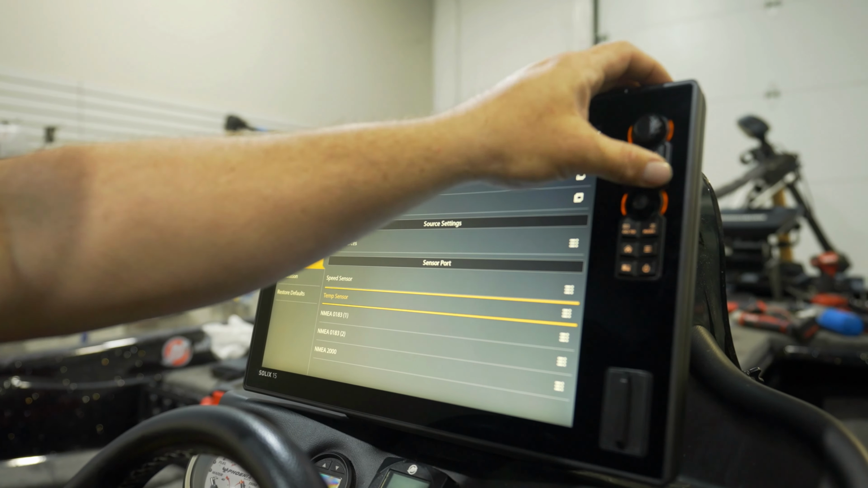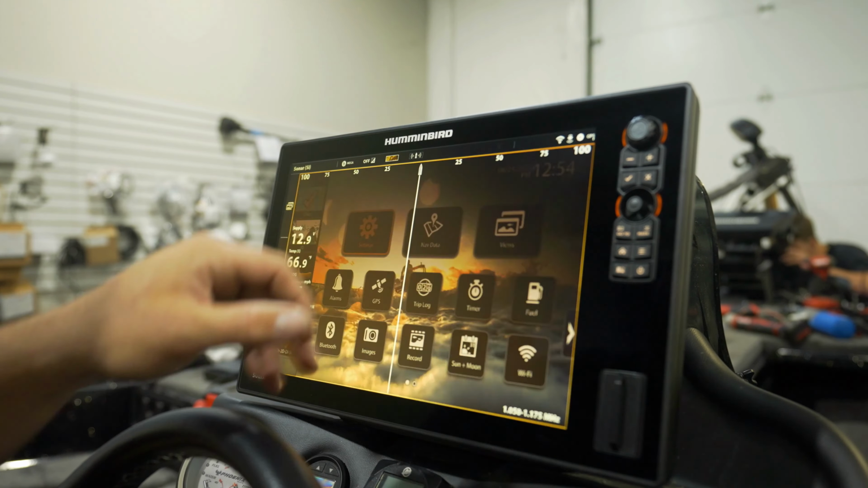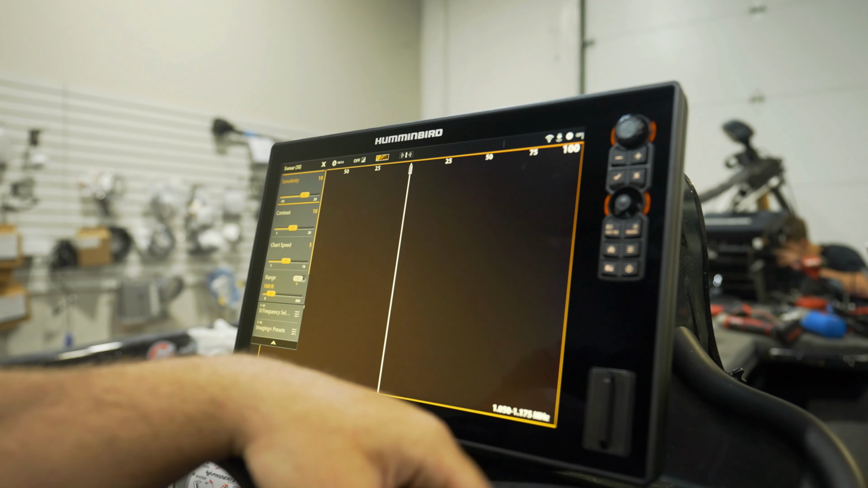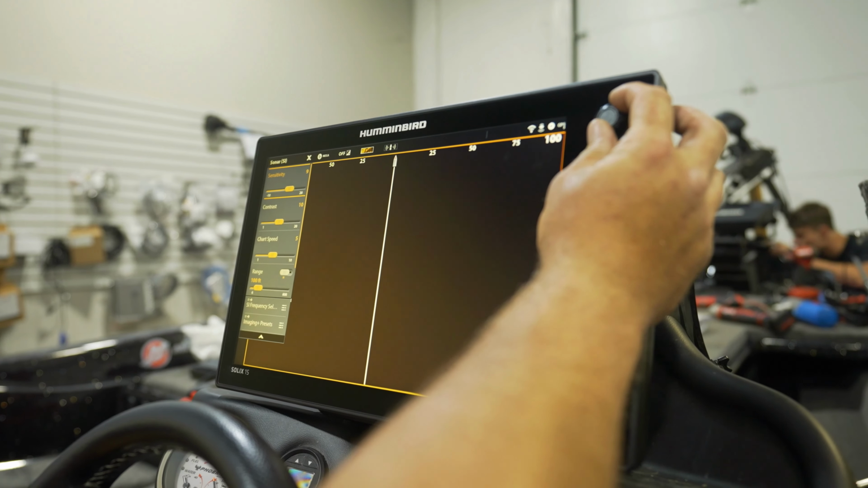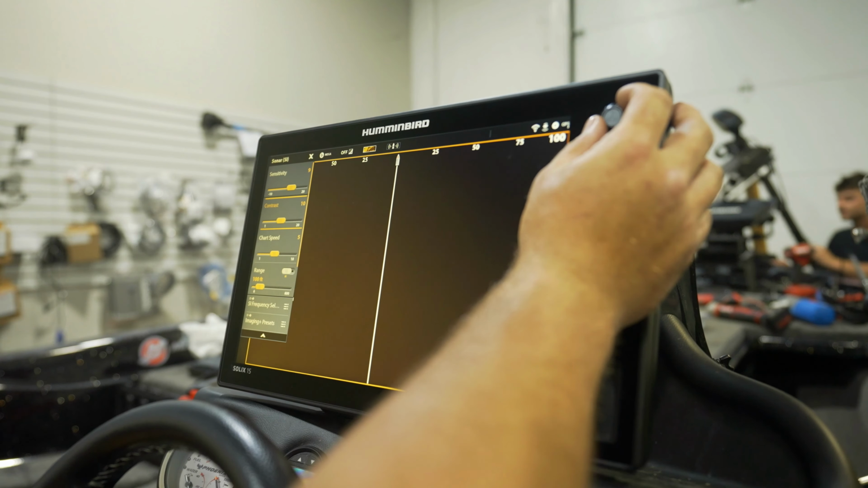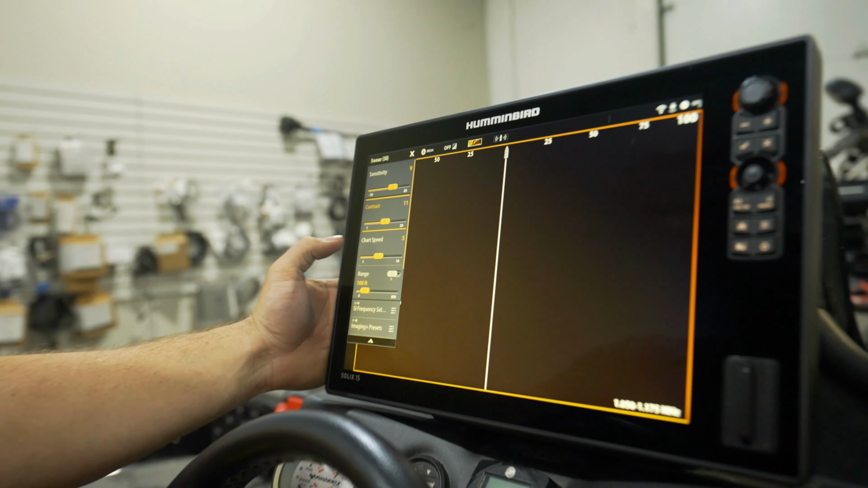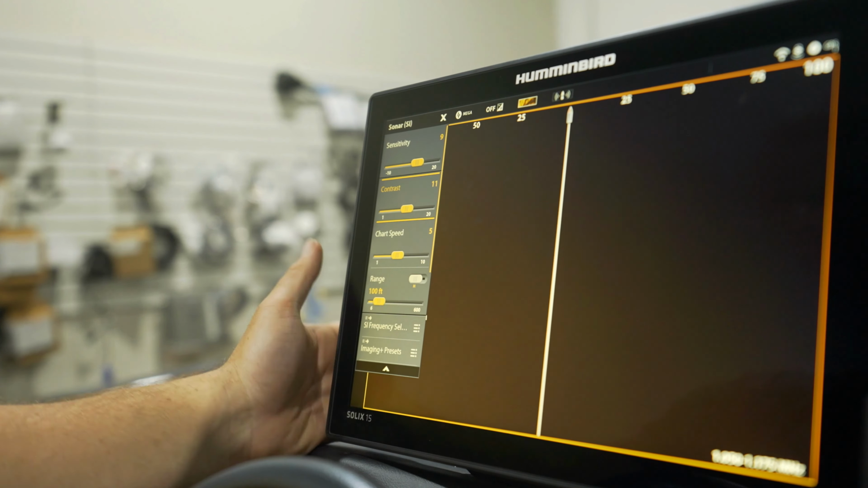And then from there, the last thing I like to do as far as general setup is I am going to go into our side scan. Generally, when it comes to initial setup on a boat, I like to run our sensitivity on 9, contrast on 11, chart speed on 4 or 5, depending on your boat's idle speed. You want to match your chart speed to the idle speed of your boat.